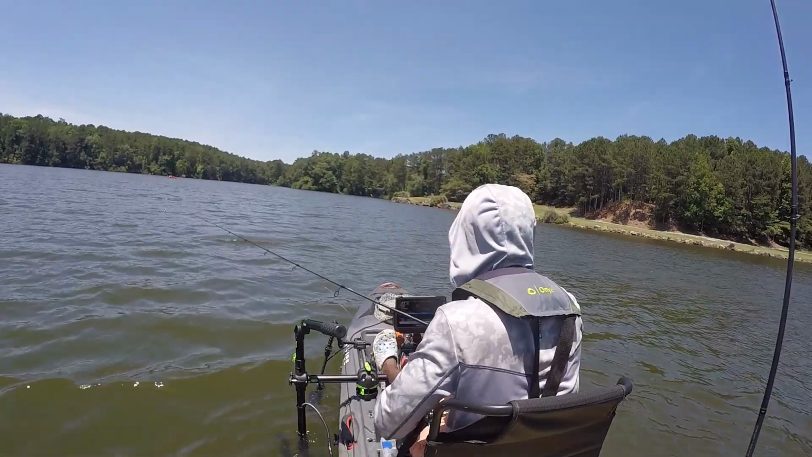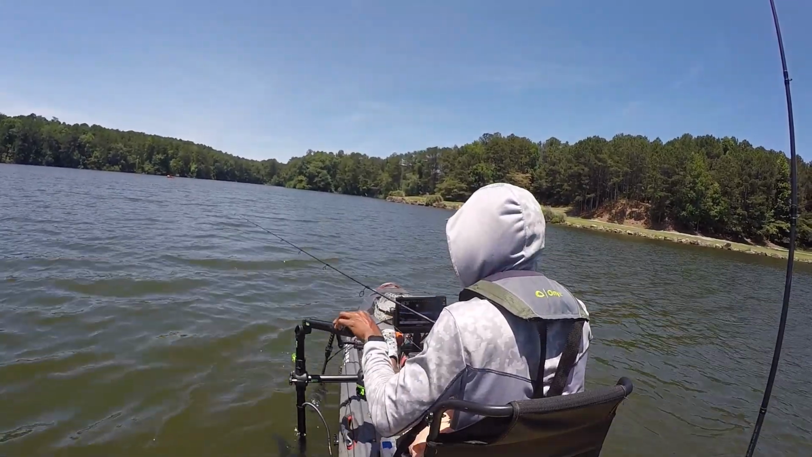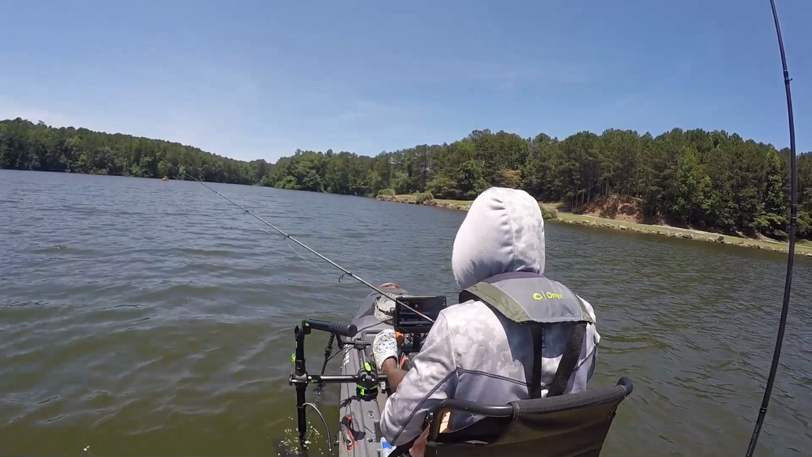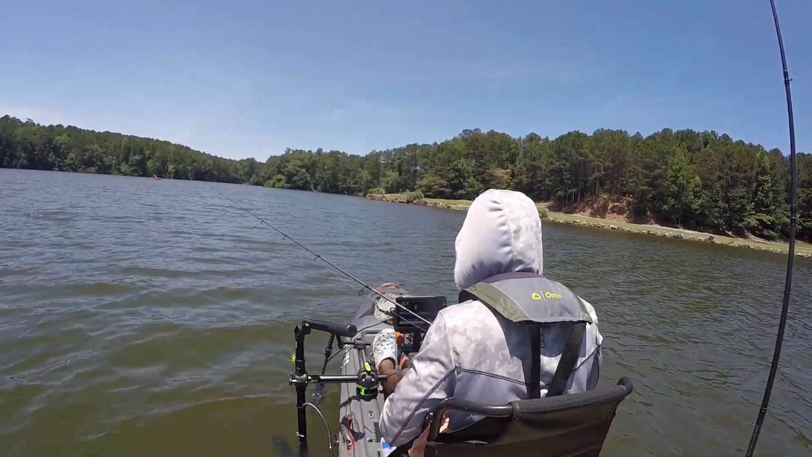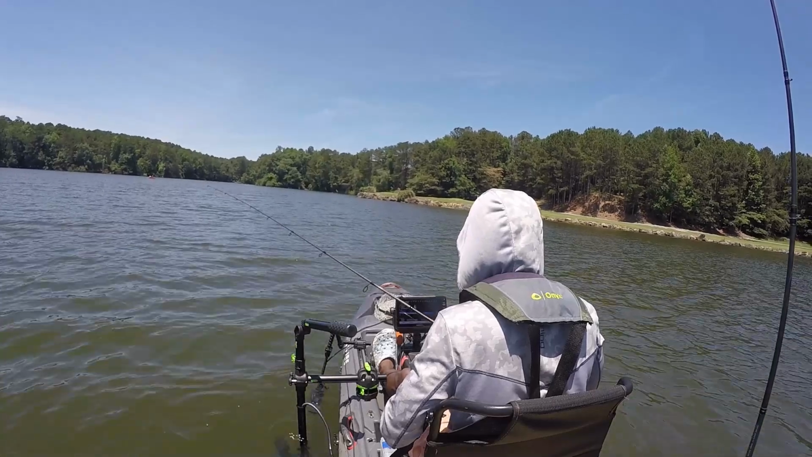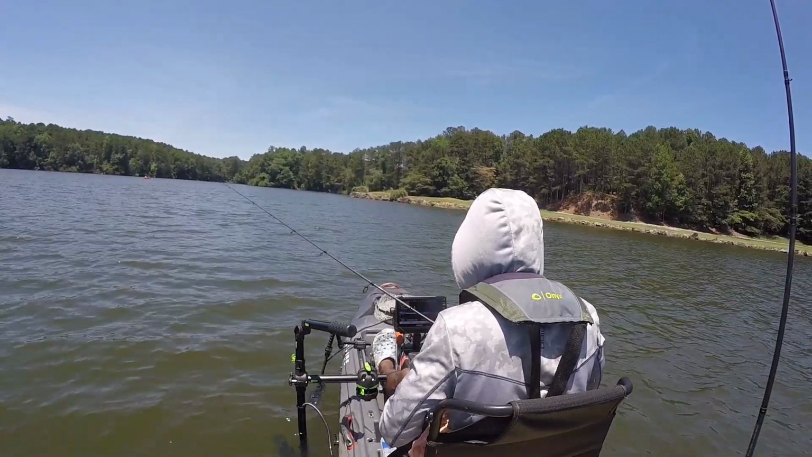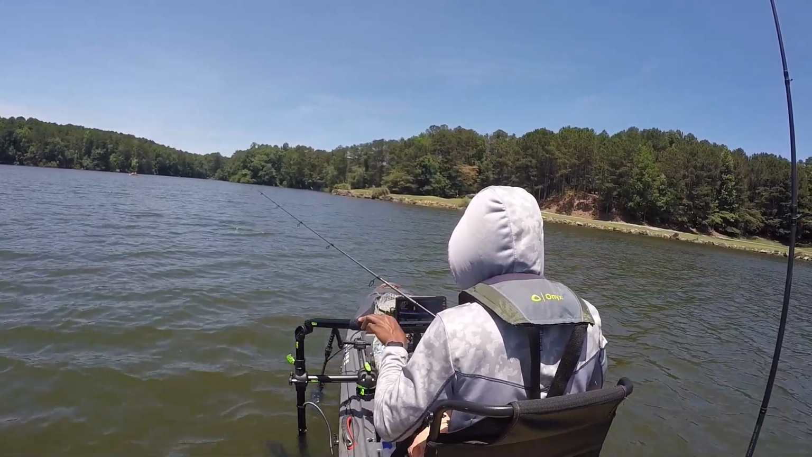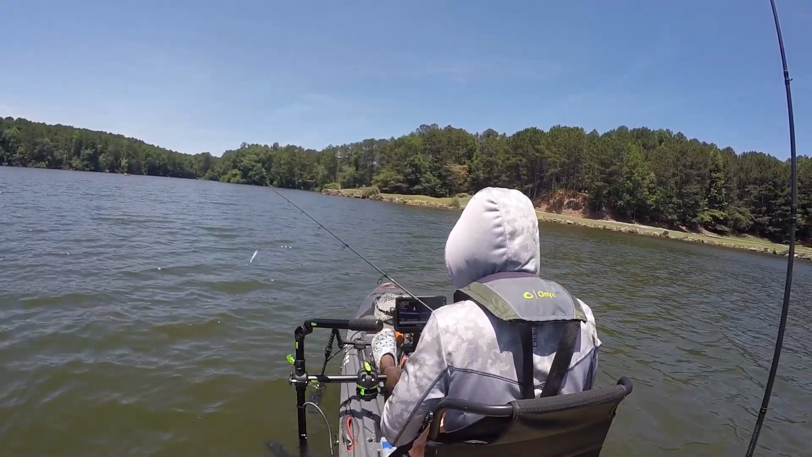And I've got my jig and minnow combo ready just to throw it at any suspended fish that I see. And you'll see it kind of pays off here starting off the bed on this flat. Then we get into the drop shot and a shaky head bite as well.